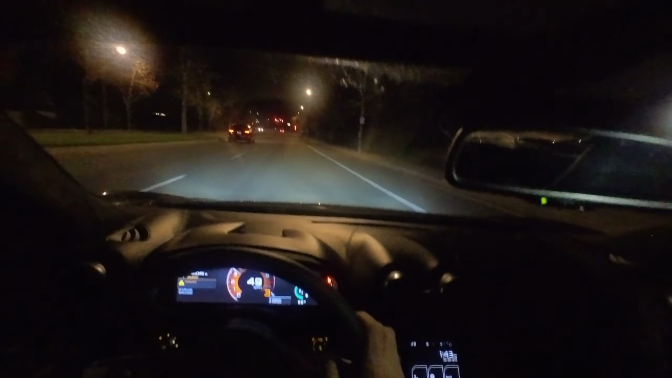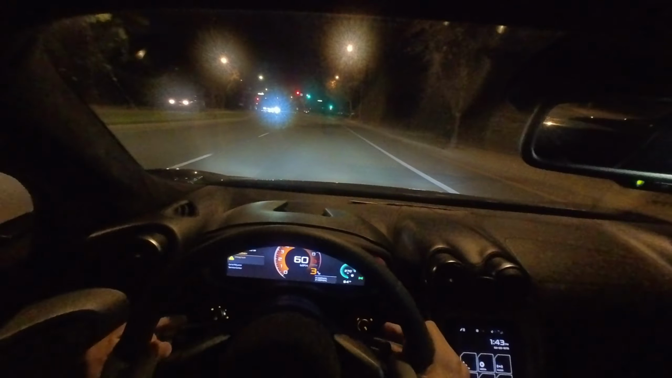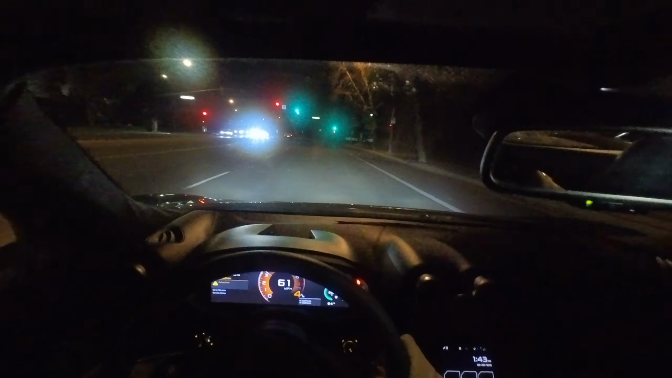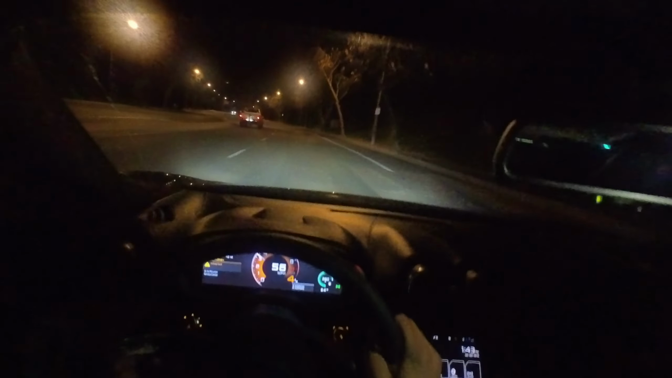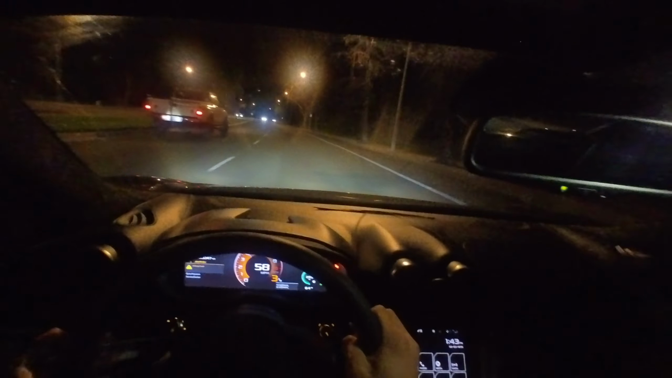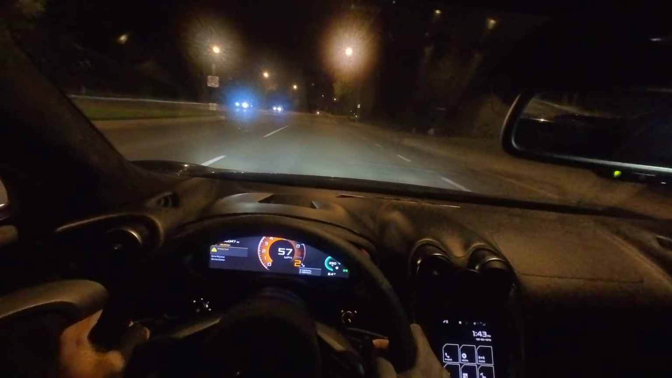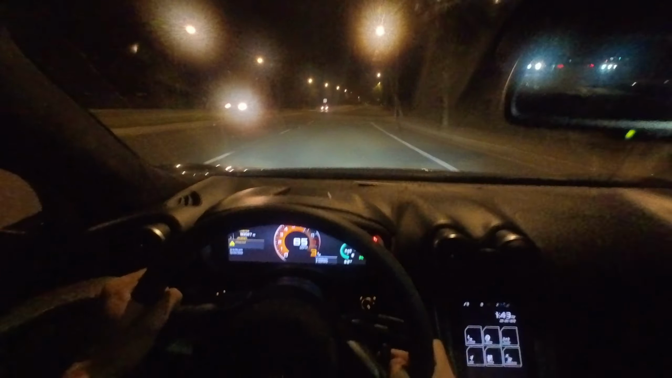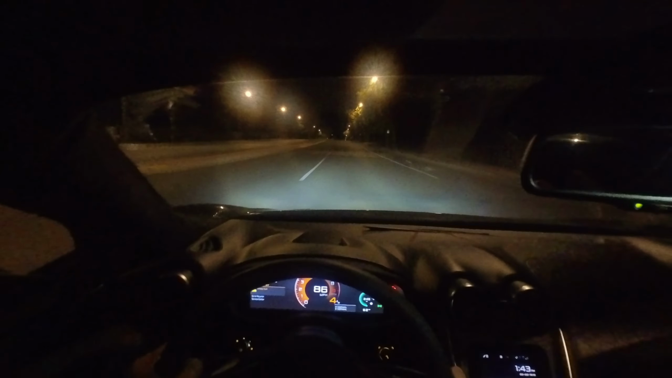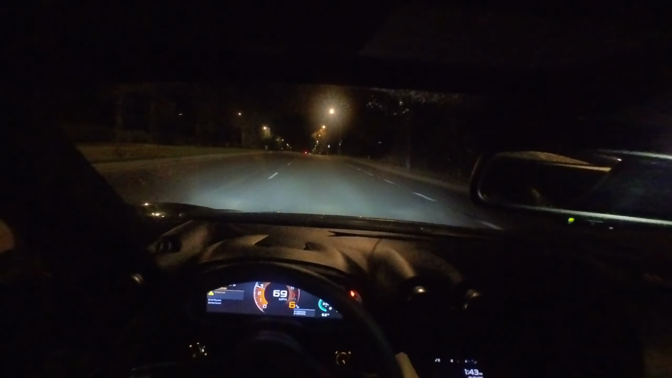And it shoots flames when I shift too, which is just... yeah. Oh my god, the sounds... That's insane.